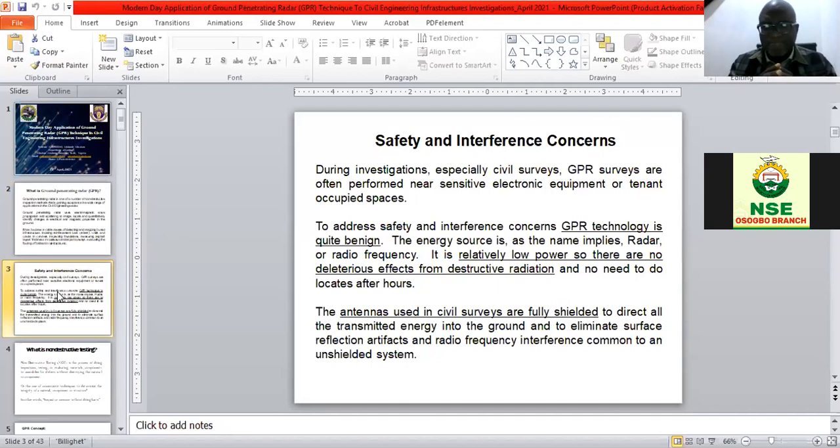It's a very sensitive technique, but there's a question that people always ask: is it safe? Since EM wave, electromagnetic wave, is being emitted, is it safe to use it? The answer is yes, it is safe to use the technology, because the wave that is being emitted does not in any way affect the surroundings. As the name implies, radar, a radio frequency wave of low power, is usually emitted.